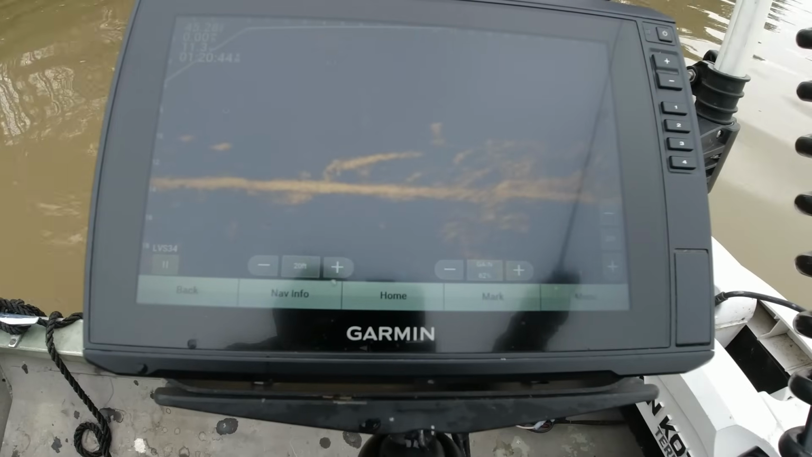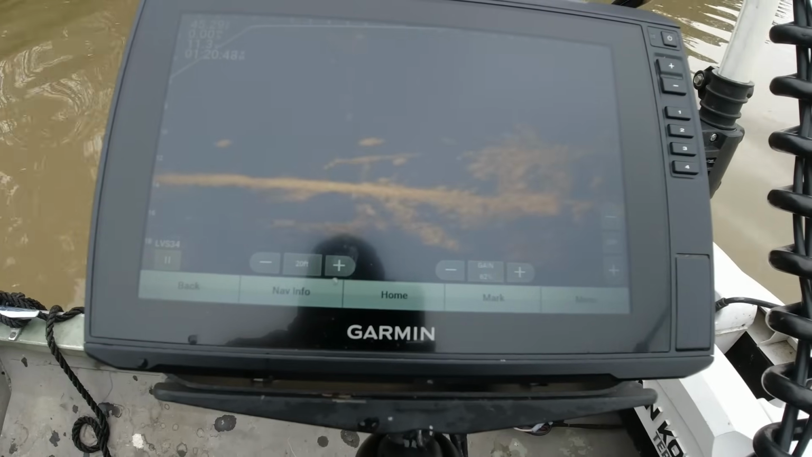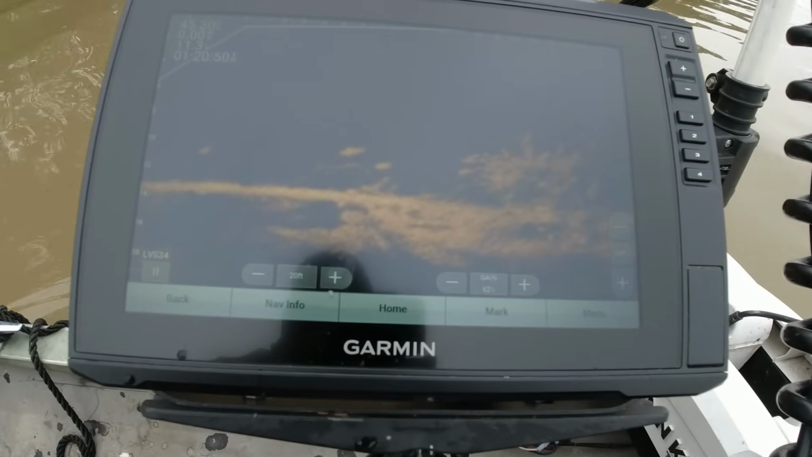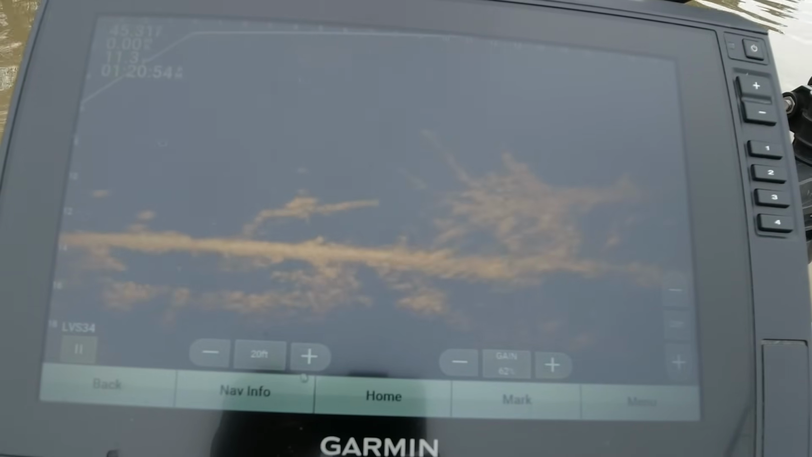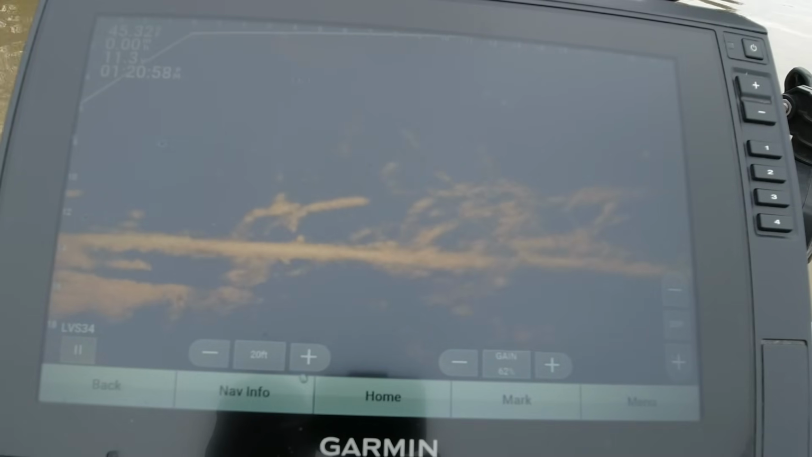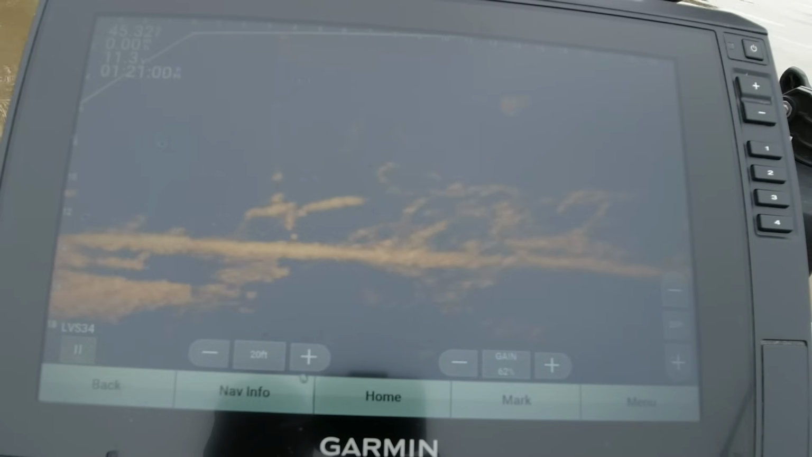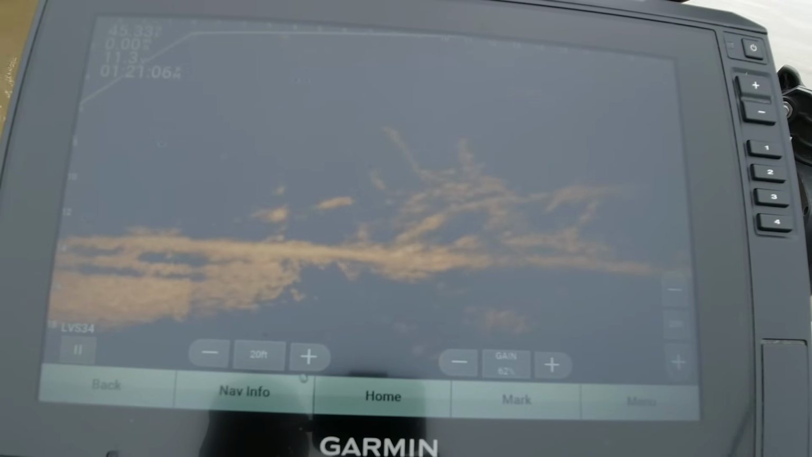Oh, he just so slightly picked it. He so slightly picked it, y'all. All right, he's still up there. Let's try him again. Went right back up under it.